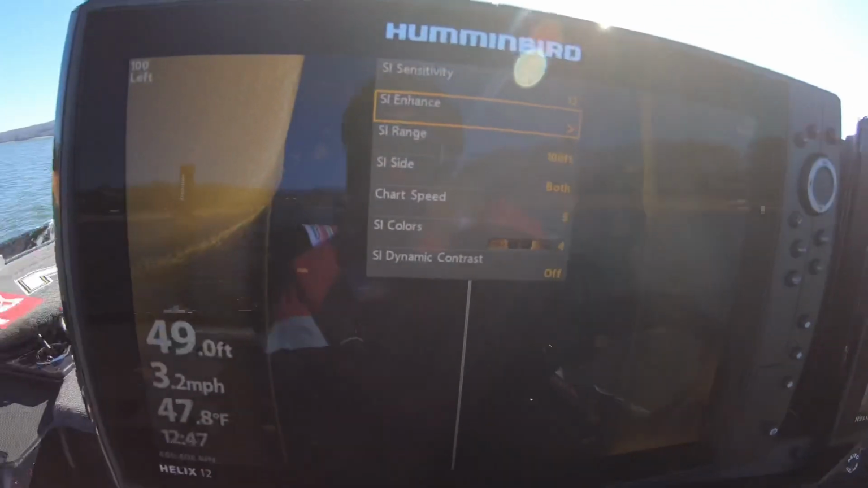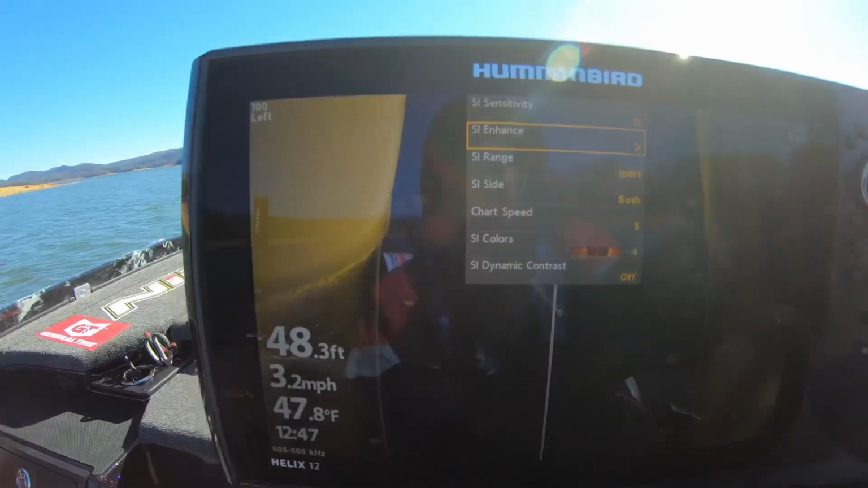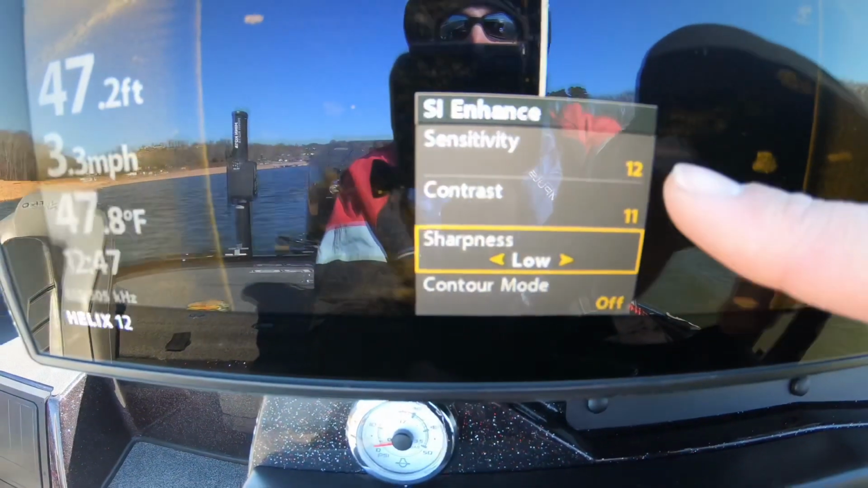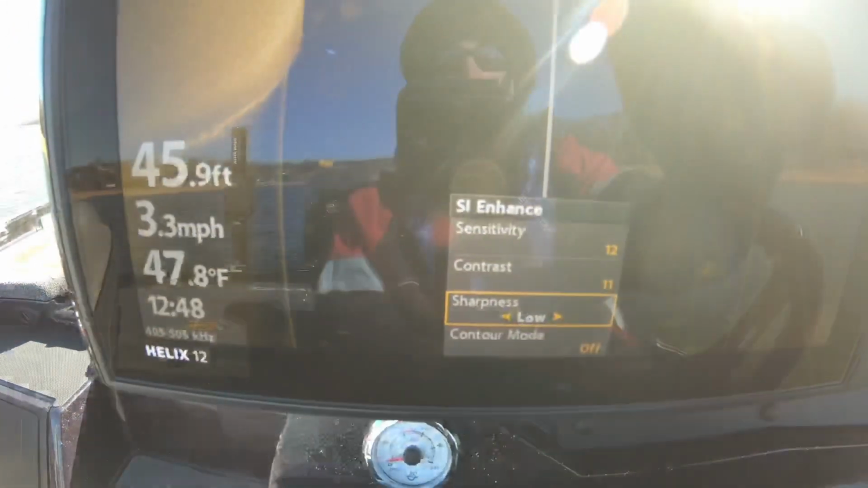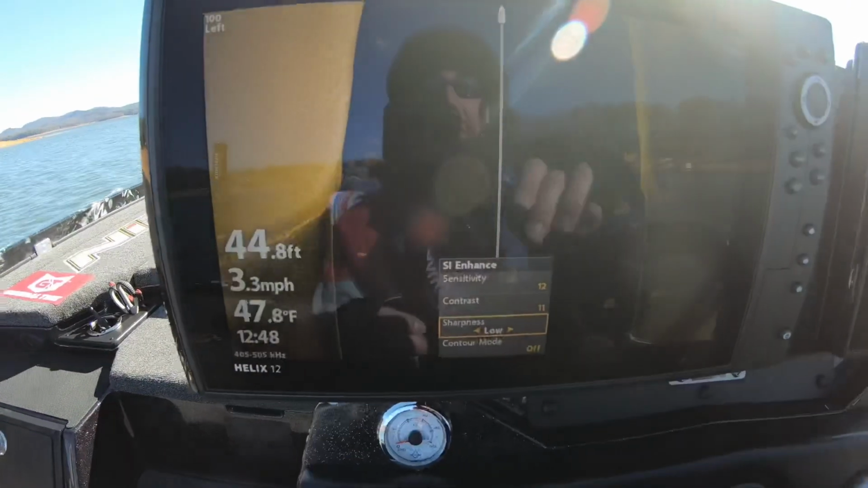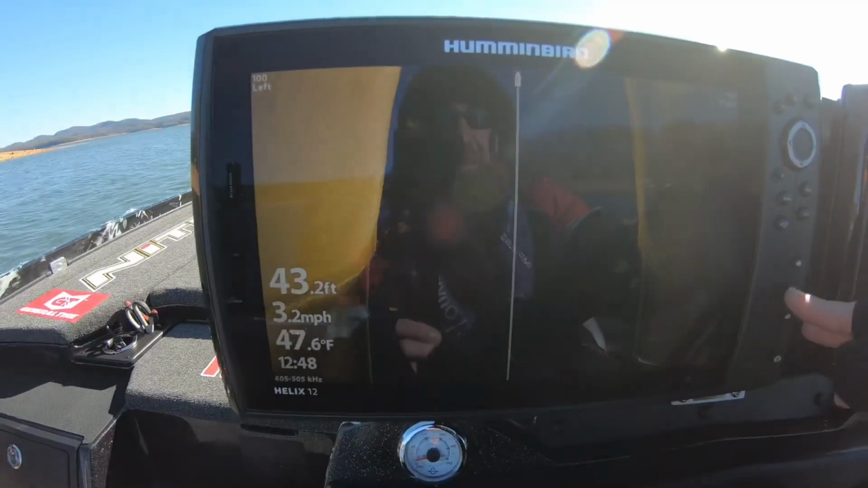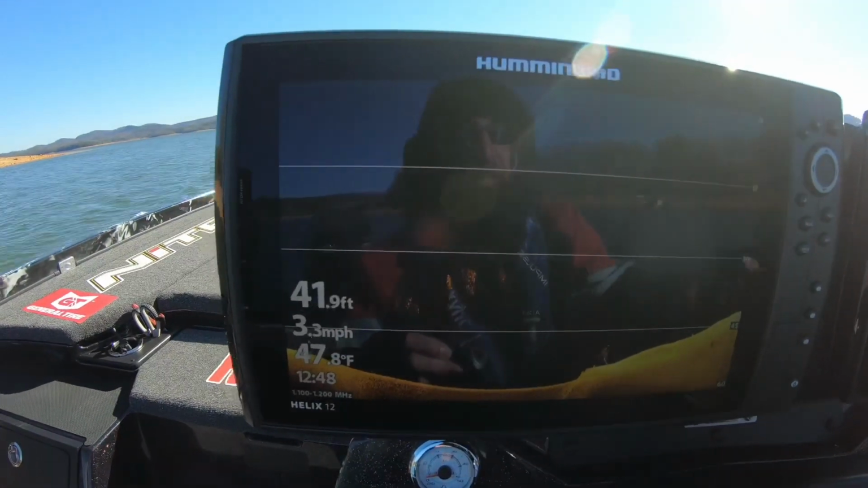So one big thing to keep in mind. On mine, most of the time I run a 100-foot range. Those settings right there, like I said, 12 on sensitivity, 11 on contrast. Contrast, you always want to run 1 or 2 lower than your sensitivity. I always keep my sharpness on low. And then pretty similar settings with my down imaging.